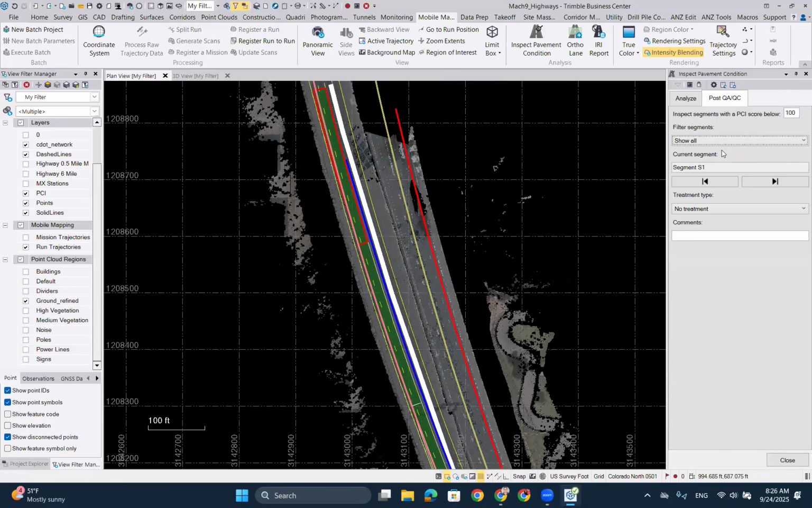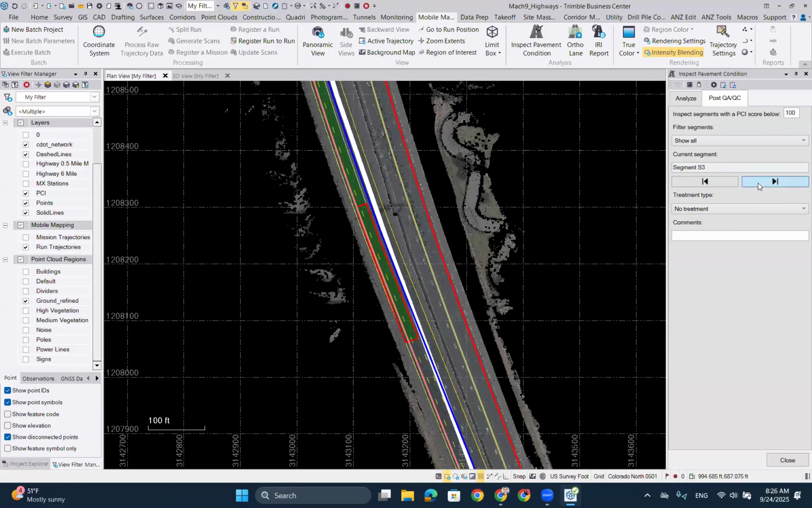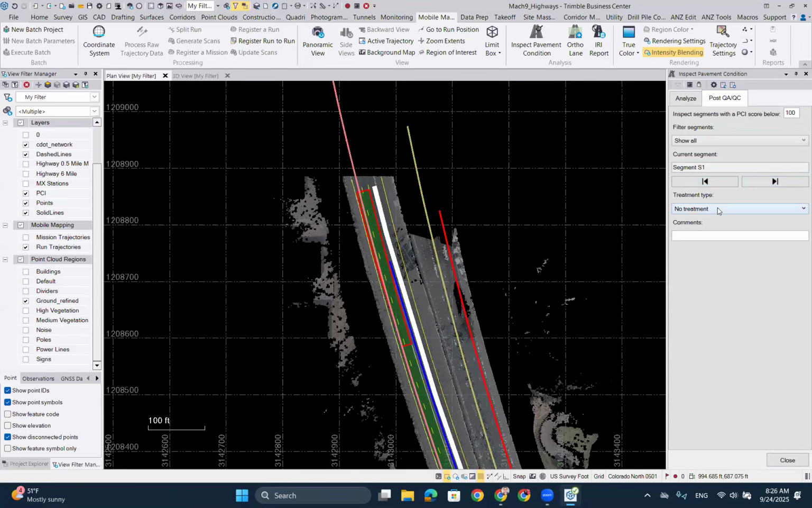And you can individually go through all of them. So you can show all the sections, the inspected or not, and be able to jump through these ones by simply clicking on these buttons. You can jump from section to section, as you can see over there. And then on the treatment type, you can have a look at the imagery. You can look at the actual results from the pavement inspection, and you can decide if it needs to be removed or replaced, crack sealed, seal coat, or custom treatment. As Christina mentioned, you can add your own in there.